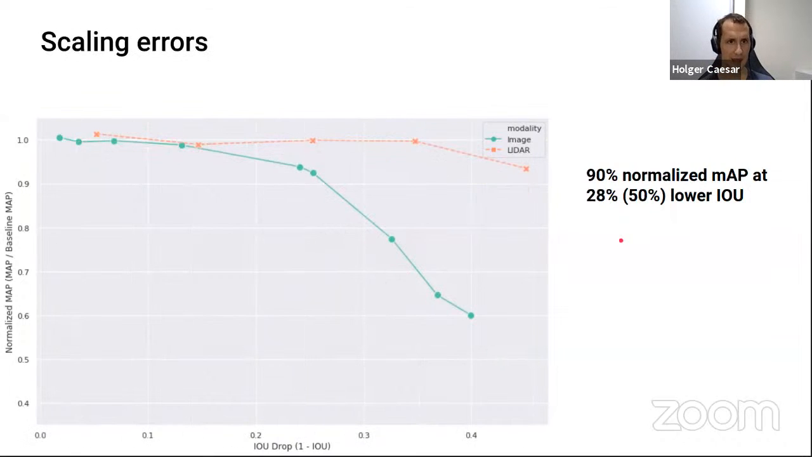Next one is scaling error, which looks very similar. If I compare that again, it's almost the same curve, just that the scaling error stays up here at almost 100% a bit longer. So with the scaling error, we can afford 28% lower IOU for image and 50% lower IOU for LiDAR. And that's quite impressive. That means that the scaling is not so important.